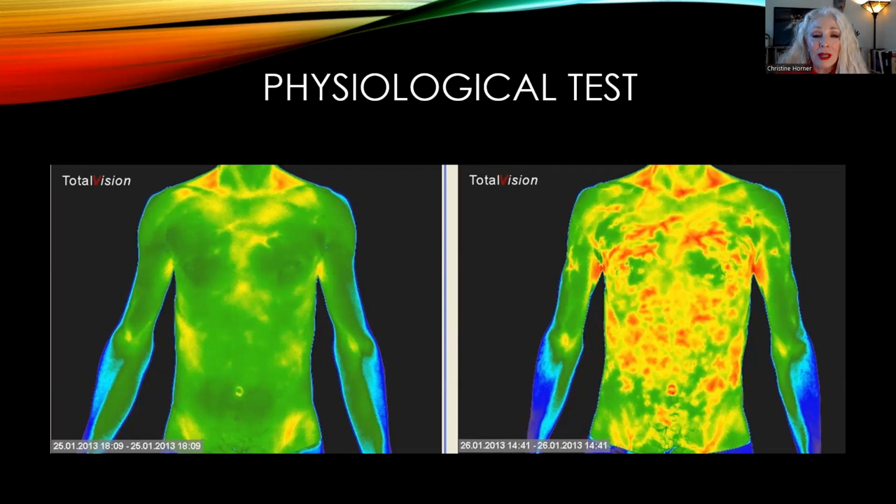Emotional stress can also be a reason why we can see these patterns show up. So this again is purely physiological. There's no anatomical change that happened to the body in a 24-hour period of time. Now, thermal imaging is the only kind of test that's able to actually detect this inflammation in the body.